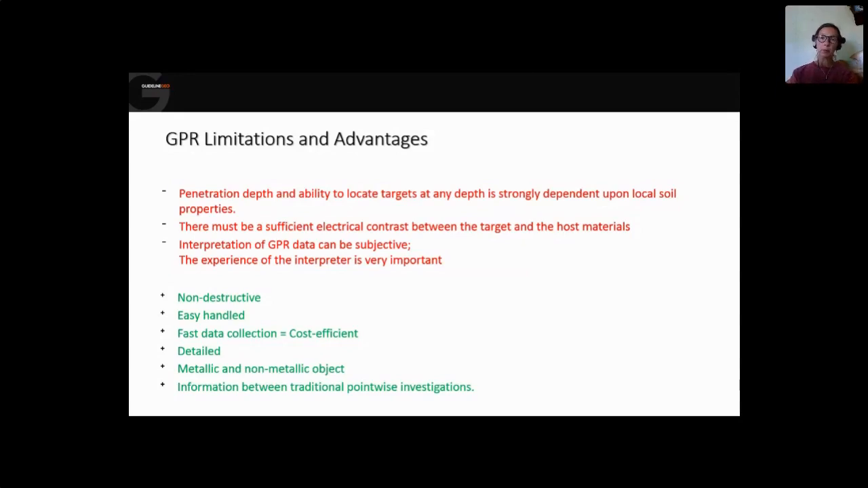But for the advantages, it's a non-destructive method, of course, easily handled, with fast data collection, which makes it cost efficient. It gives you high detail of the ground and buildings. It finds metallic and non-metallic objects, and it's perfect to give you information between traditional point-wise investigation. And I think the biggest advantage is that it's so fun, and only your imagination sets the limit of what you can do with ground penetrating radar.